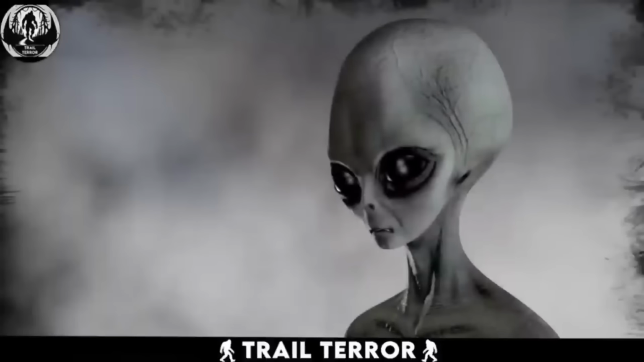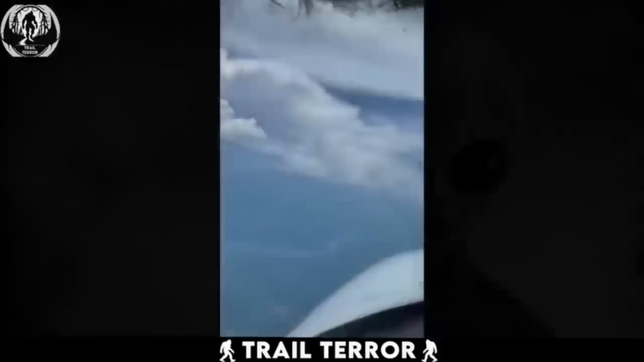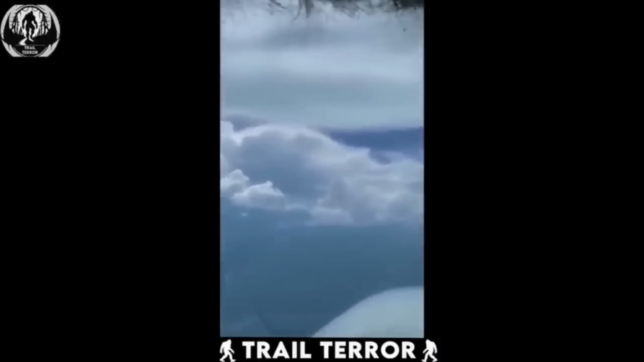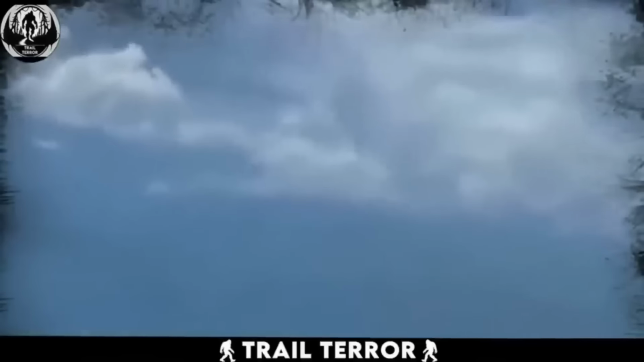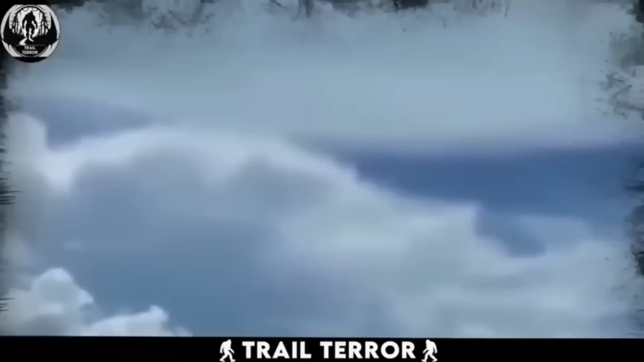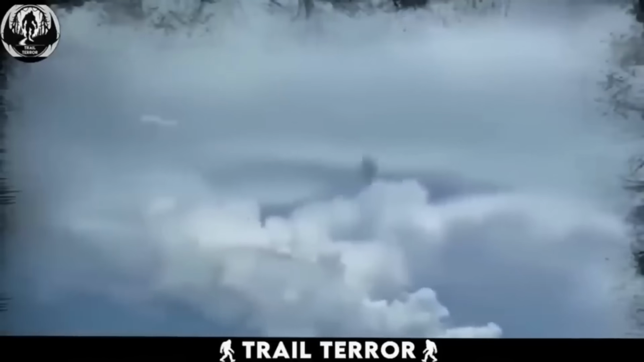Whether you're an alien believer or lean towards the belief that aliens aren't real, this video might prompt a reconsideration. Captured from a plane window, the footage unveils a clear sky. As the plane progresses, an unidentified object comes into view, rapidly approaching the aircraft and zipping by in the blink of an eye. The object takes on the shape of a round plate, prompting some viewers to suggest it could be a spaceship from outer space.